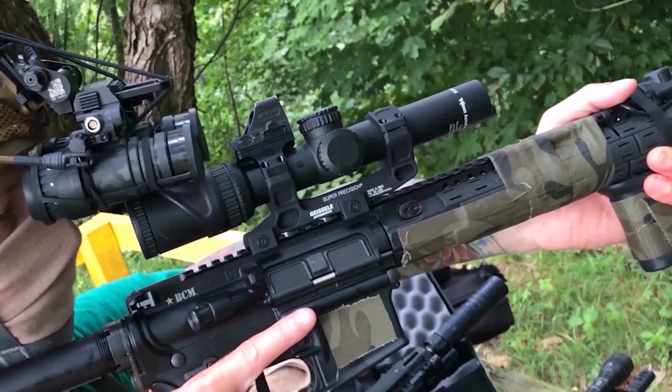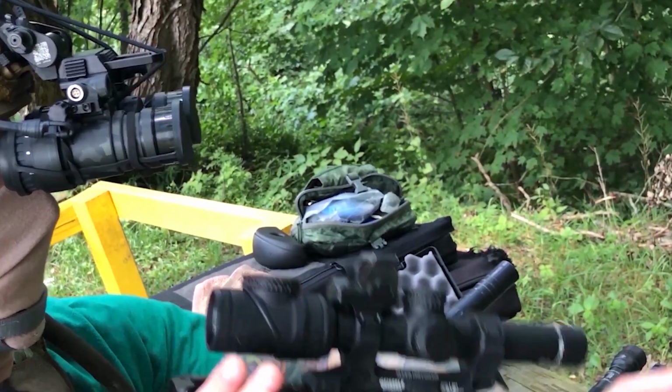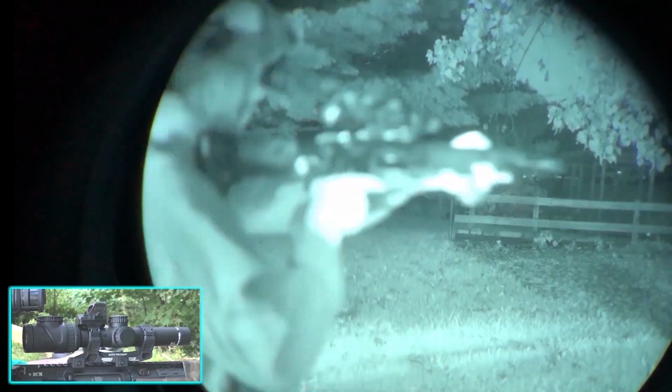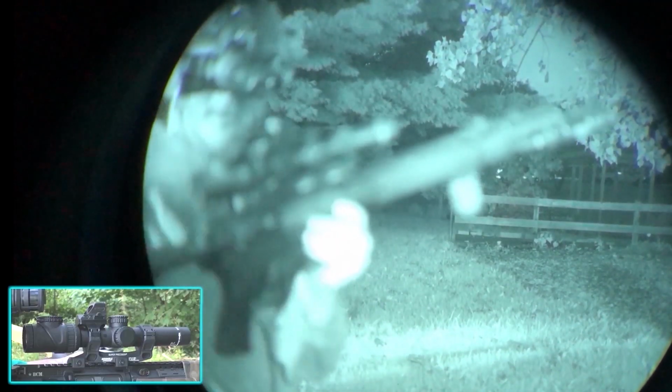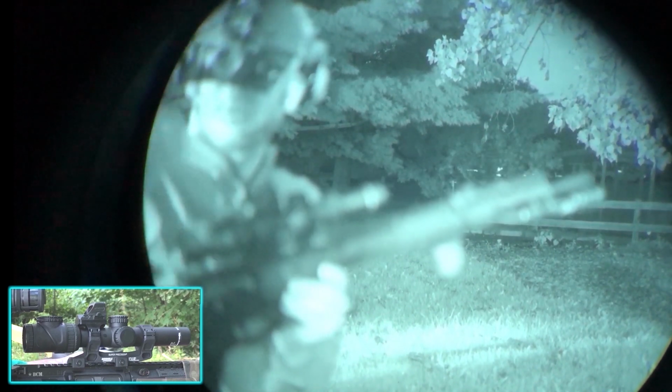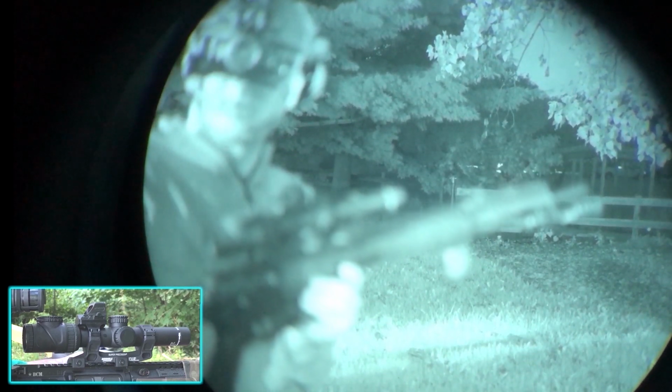Now we get to the first top-mounted red dot LPVO combo, the Reptilia adapter with an RMR up top to the rear. So I think this maybe being forward in this position would be a little better just because of that body blur when an RMR or a red dot is too close to your nose. Fair enough.